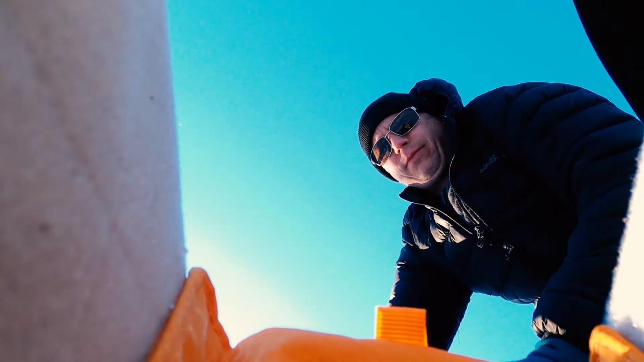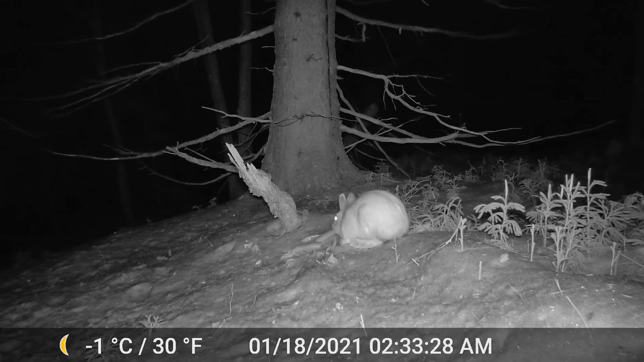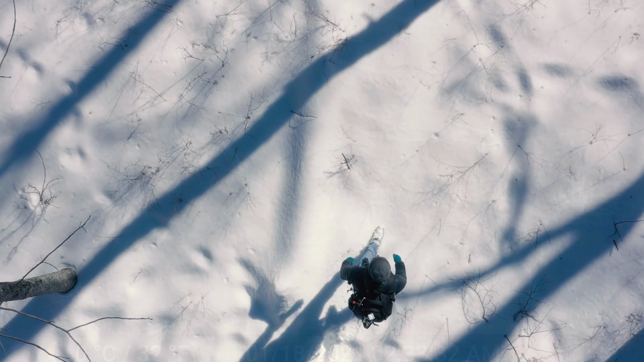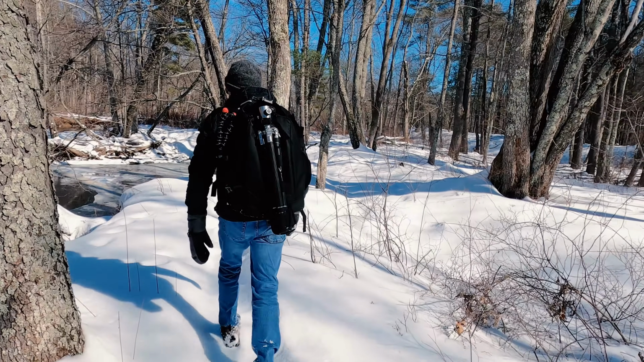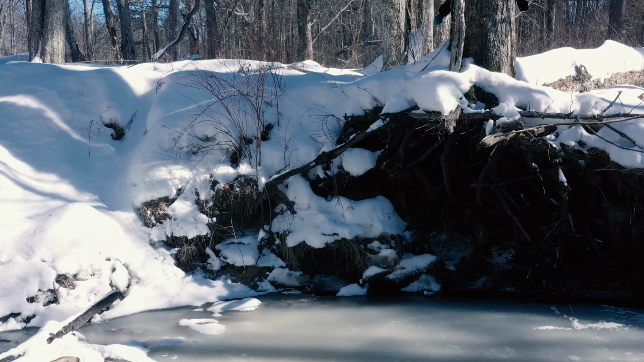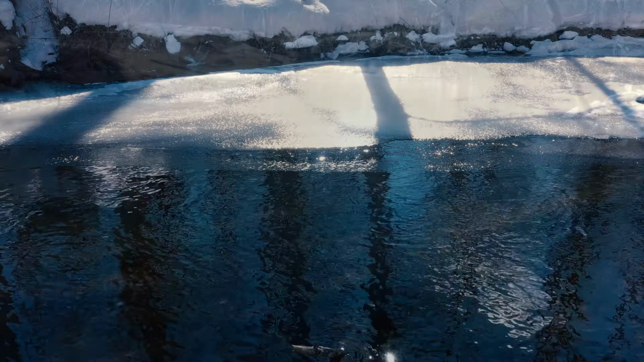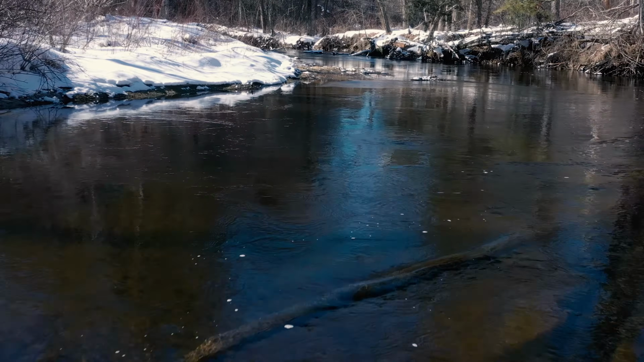Hey everyone, so during my last trail cam video, I targeted and was ultimately successful capturing a rare Massachusetts snowshoe hare. So since then, I decided to dedicate the month of February to setting up my trail cameras along the banks of a local Massachusetts river, several miles downstream from where I had set them up during the month of December. My goal then, as it is for this video, is to capture a diversity of Massachusetts wildlife, which abounds in and around river systems.